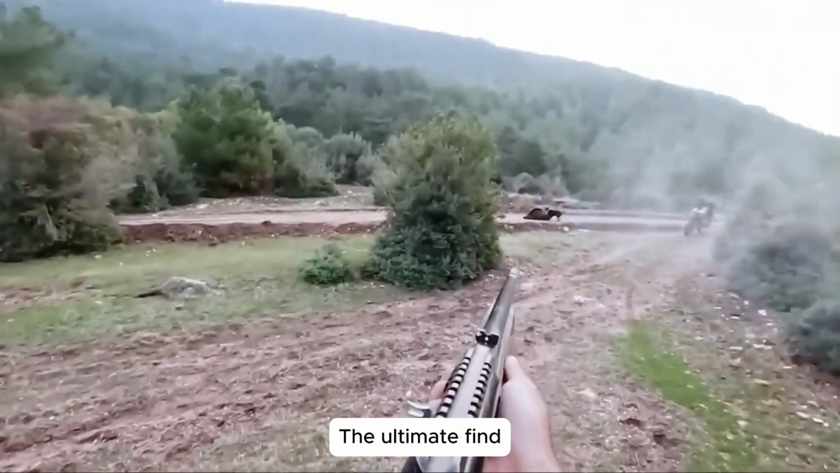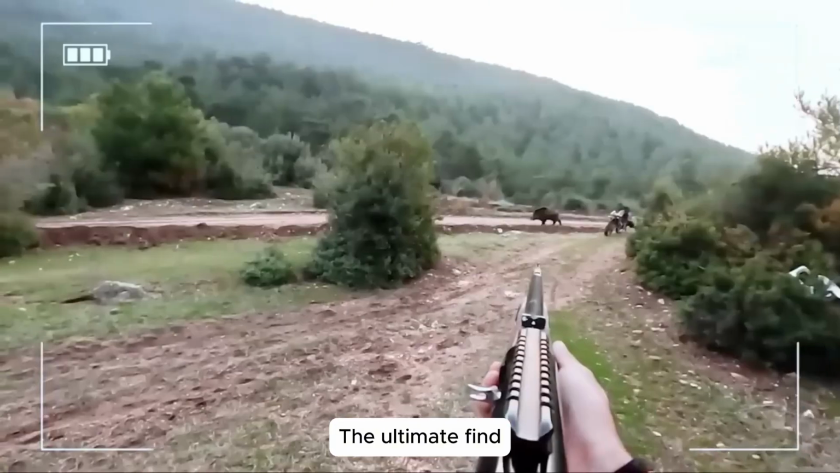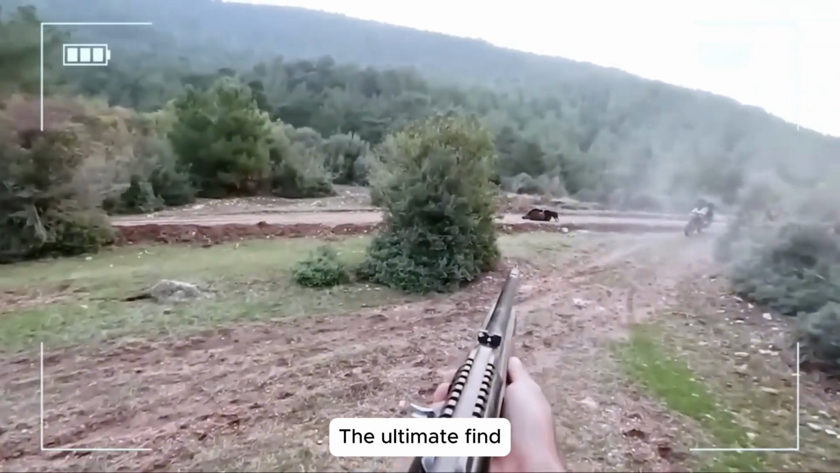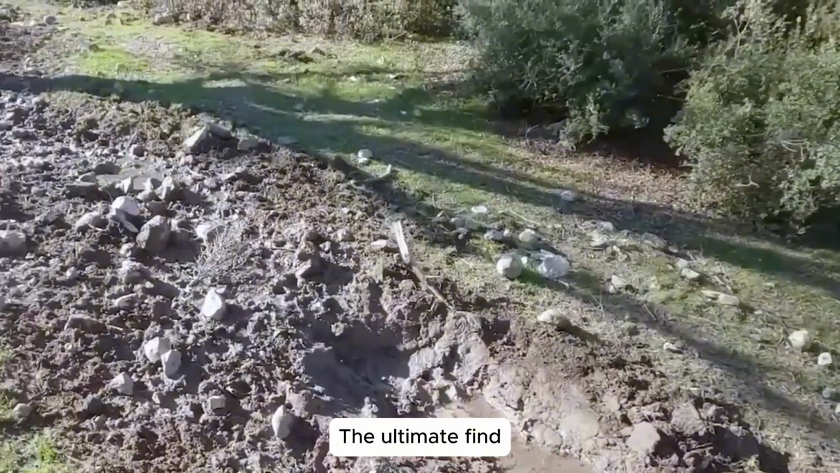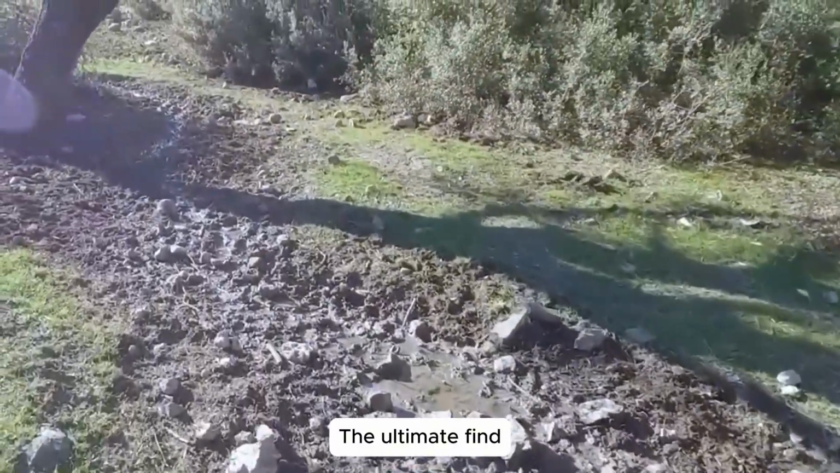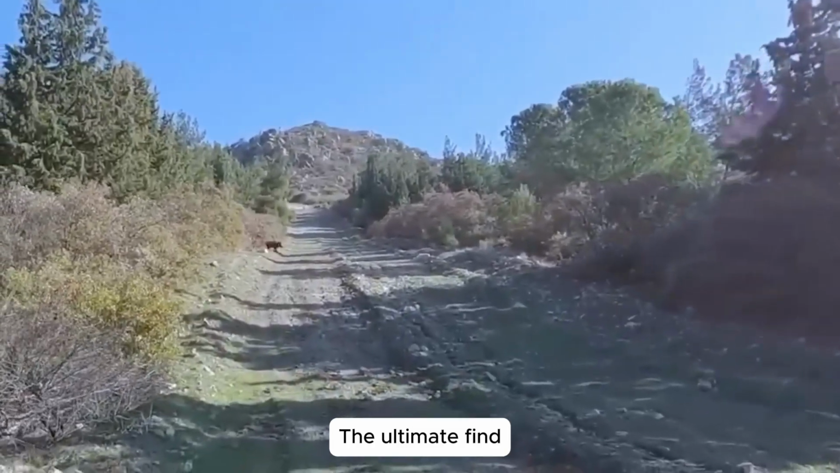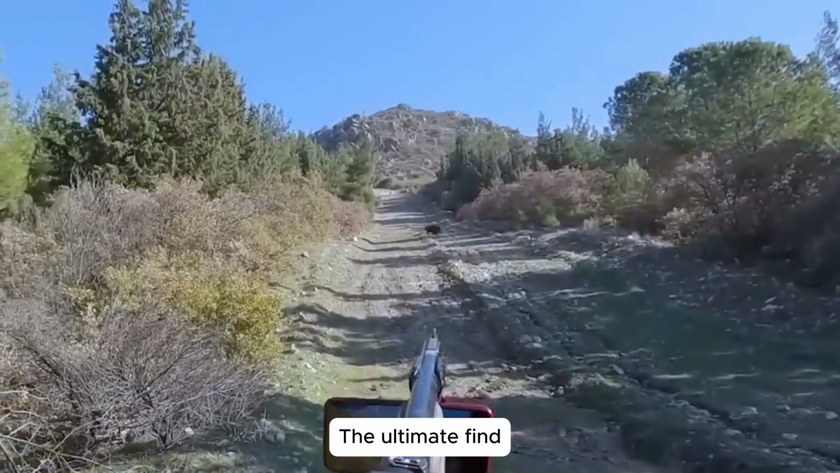I quickly loaded a round, raised my rifle, and fired. The first shot missed its mark, but I didn't hesitate. Boom! The second shot landed true. The boar collapsed onto the frozen ground. With that, we knew the day's hunt had come to an end.